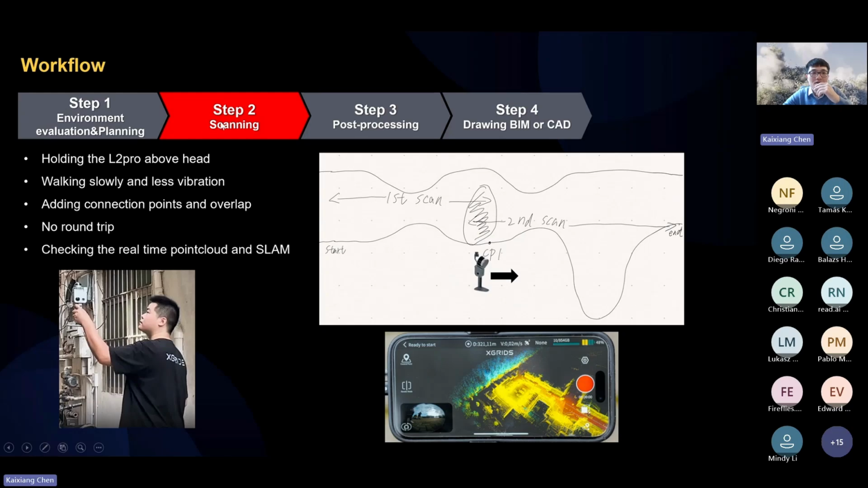The next step is the scanning. During the scanning, I deliberately held the L2 PRO above my head so that the scanner can collect more feature points from the front and also from behind. I tried not to use my head to block the back. And during the scanning, I tried to walk slowly and reduce vibration.